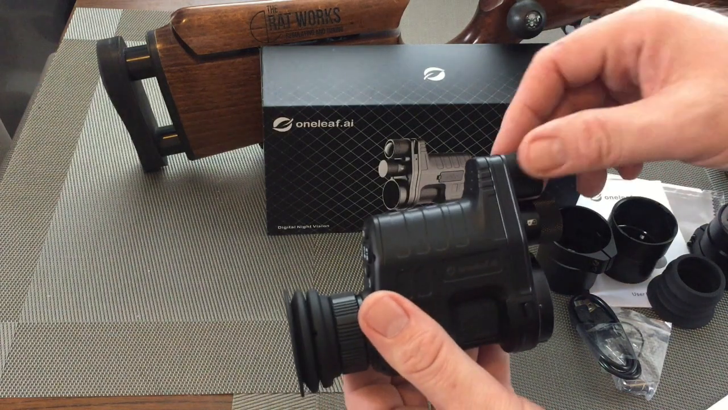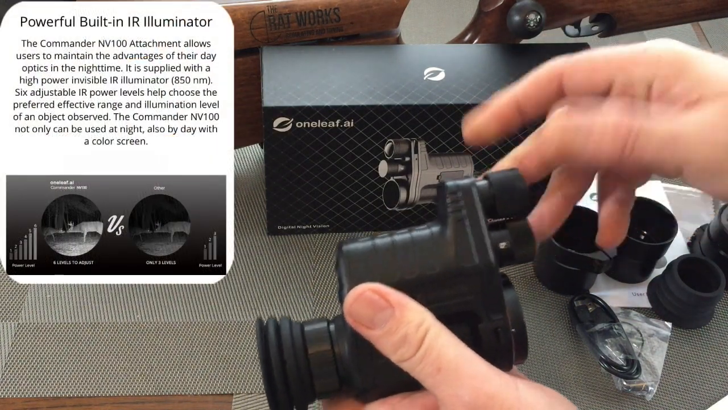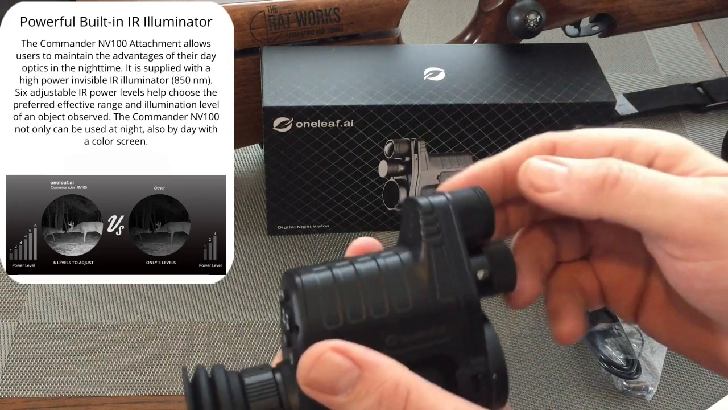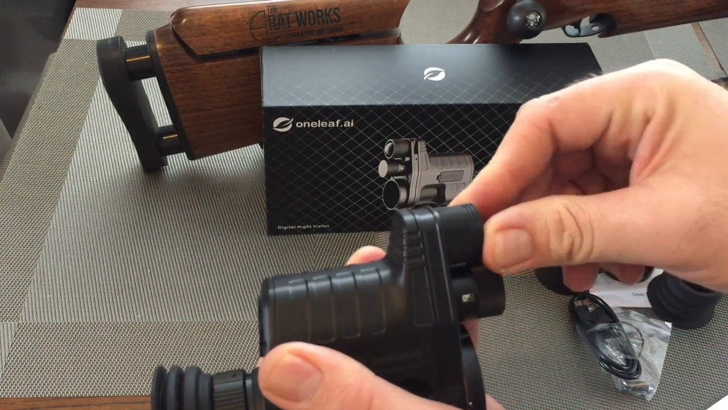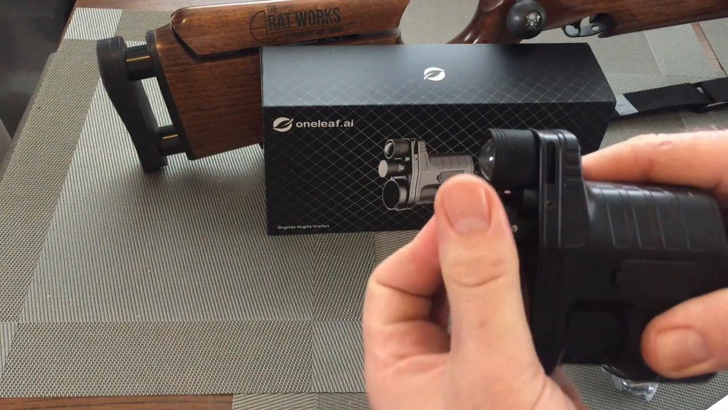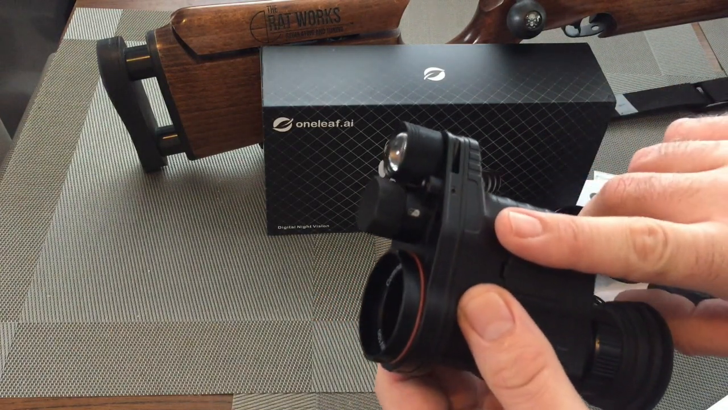With built-in IR, it's 850 nanometer, which is my preferred wavelength. It's fantastic on this unit. You can pull the IR out to spot the beam or push it back to flood the beam. Just underneath that we have a cap on here, and that's your battery compartment for the single battery, as I've already mentioned.